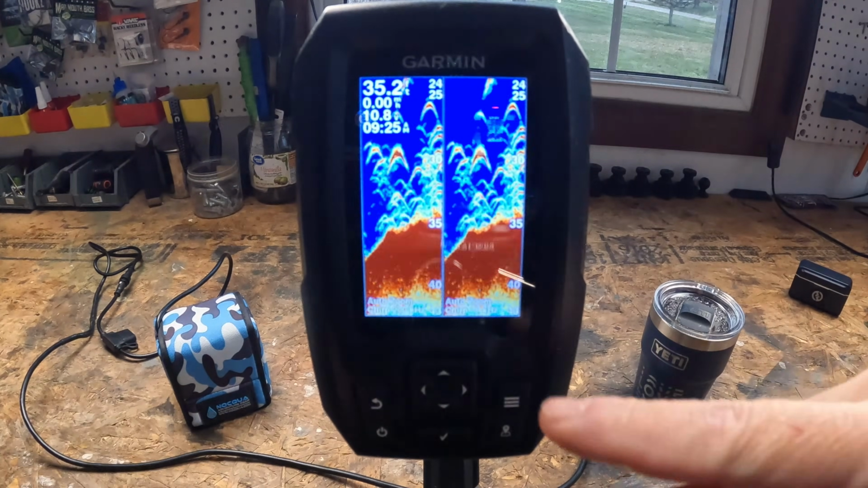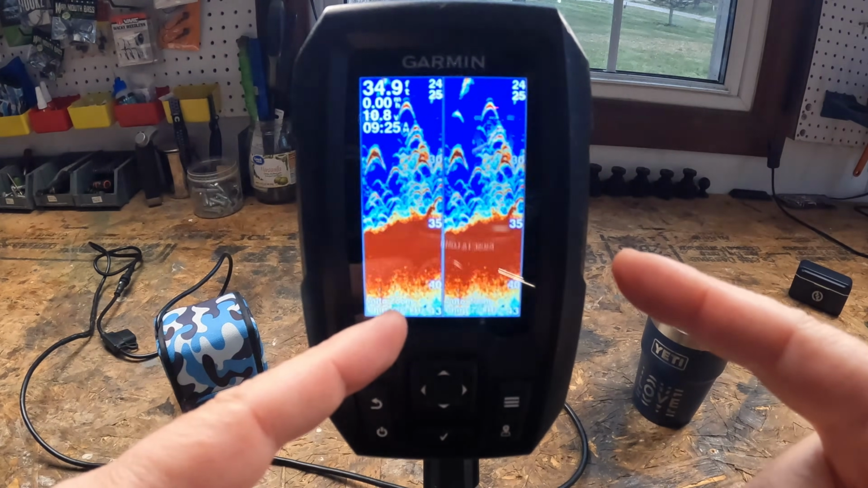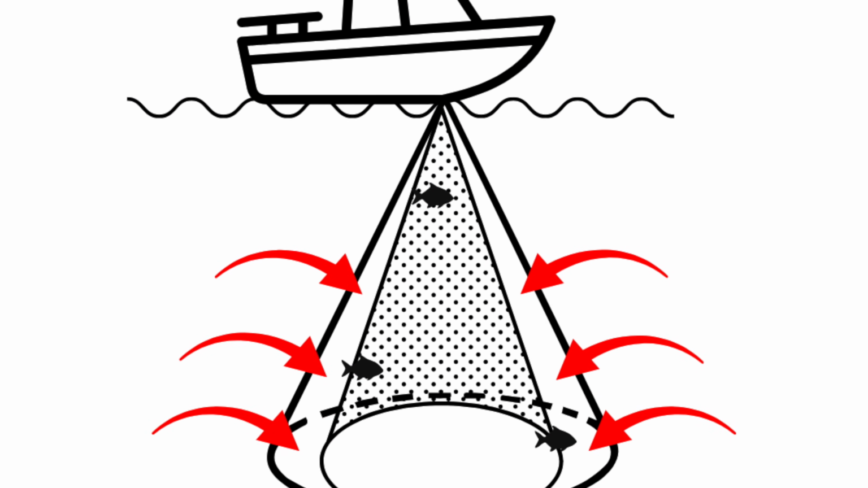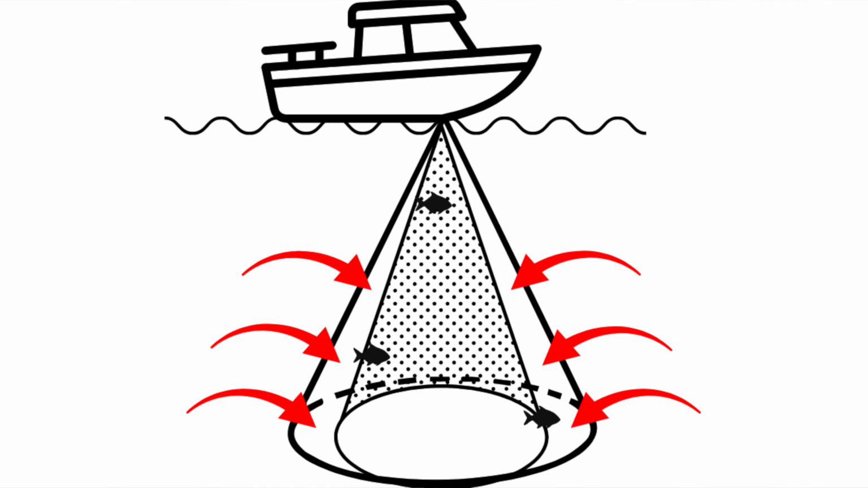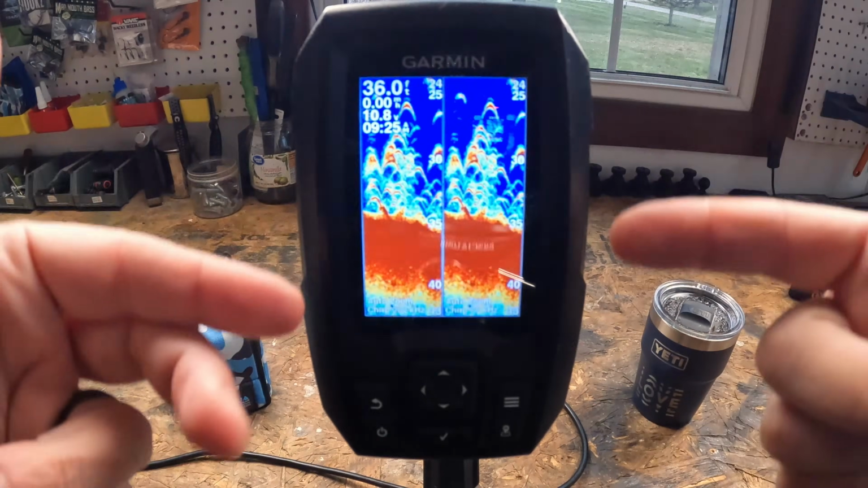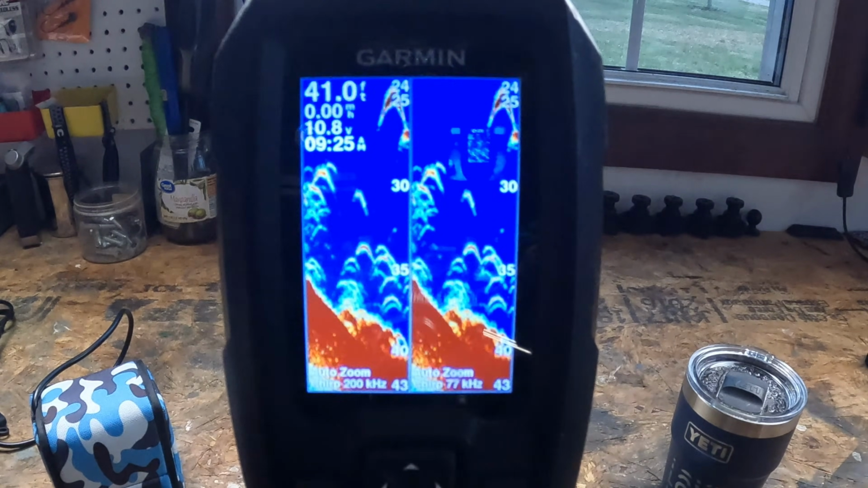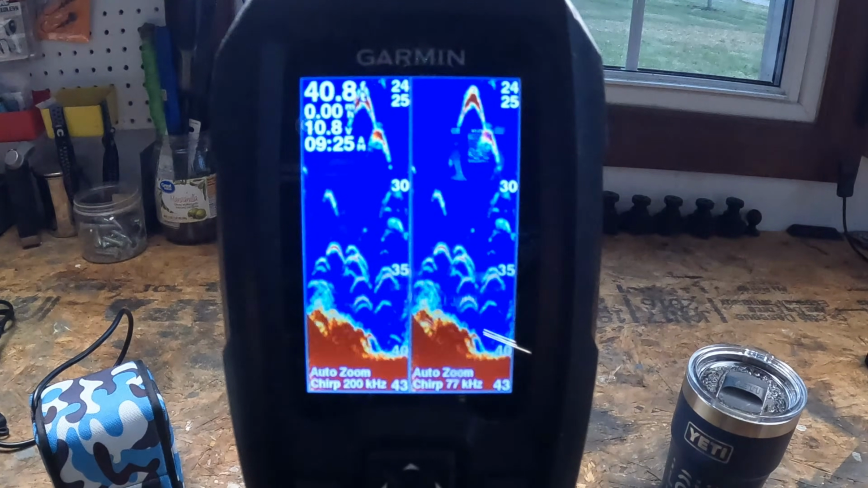So now you're seeing over here a 45-degree angle cone. You're going to be picking stuff up on this screen that you're not going to pick up on this screen, because this only has a 15 to 19-degree angle cone, and it's showing everything inside of that cone. So 77 on one, 200 on the other, CHIRP. That way you see both the big picture and the detailed picture.